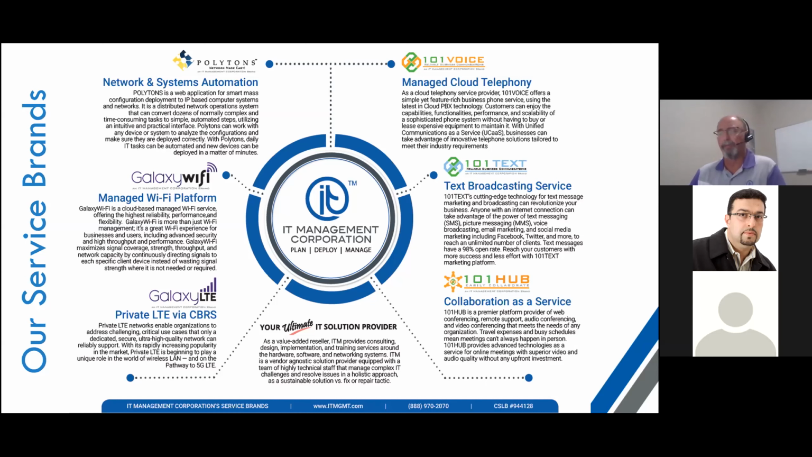And LTE is actually private CBRS. That is a technology that's fairly new and pretty important. We're not going to go into it deeply today, but if you have questions on that, we're happy to cover that. And the one I'm most excited about is Polytons. We developed that.